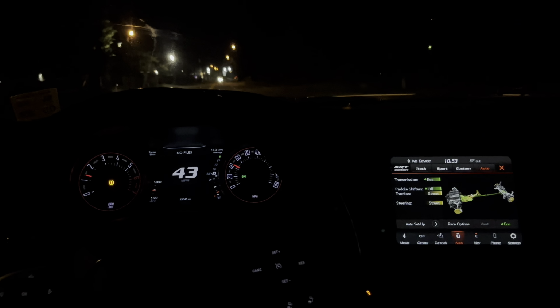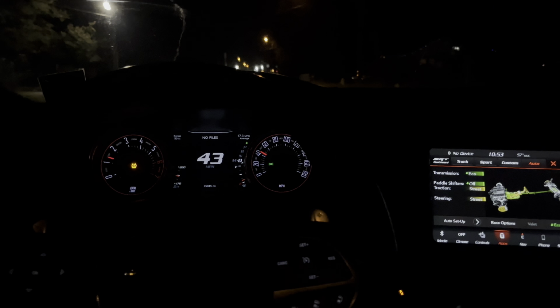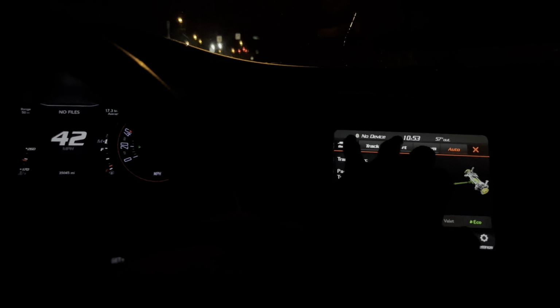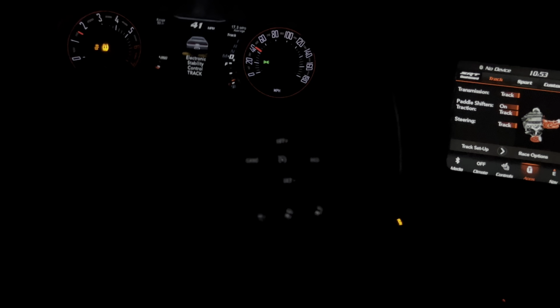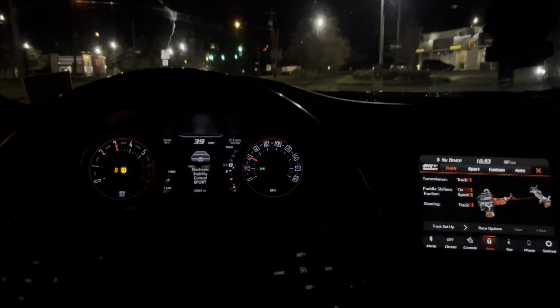I'm not gonna go too crazy because the police do be out at night, but it's just something to post, so I'm gonna go ahead and put it in track mode and put that traction in sport. So basically the traction kind of turned off.